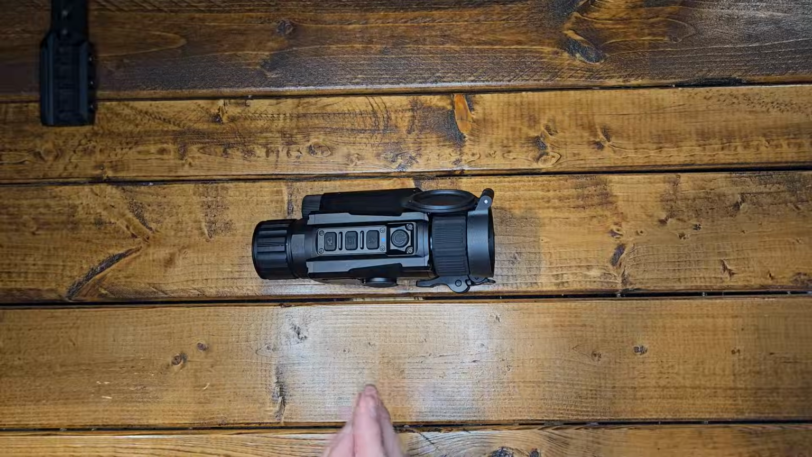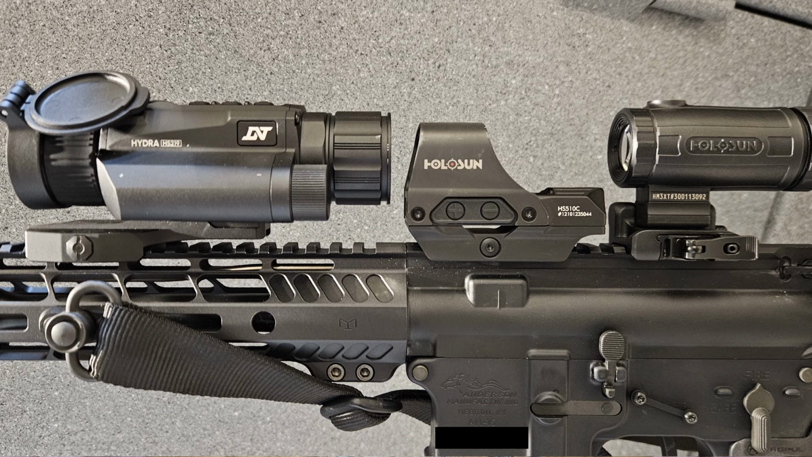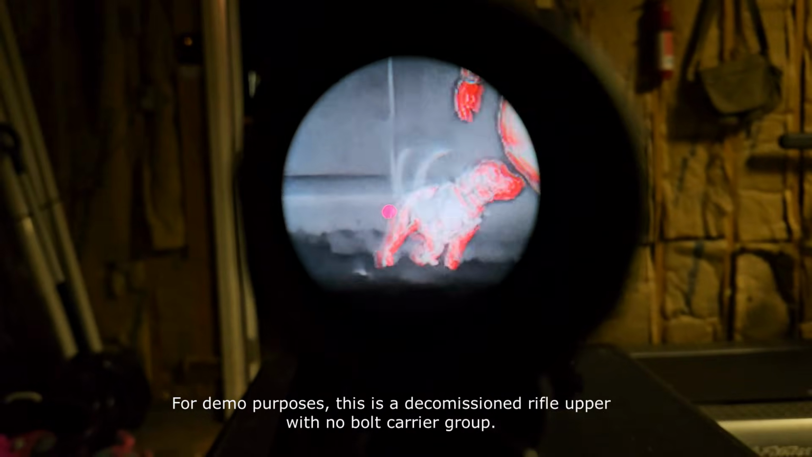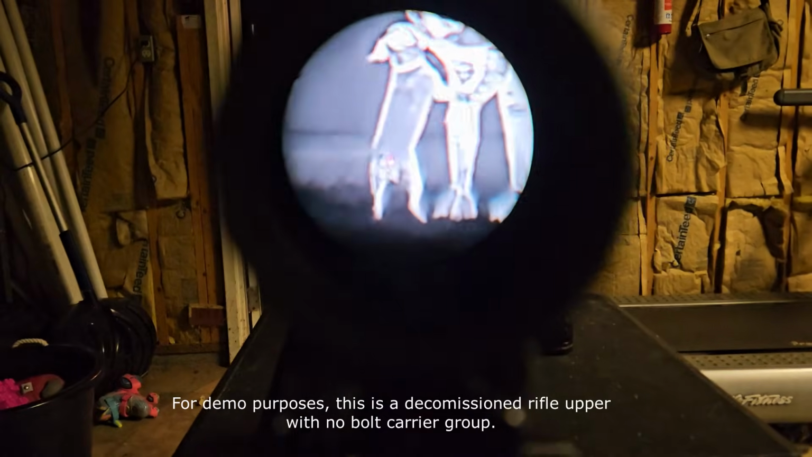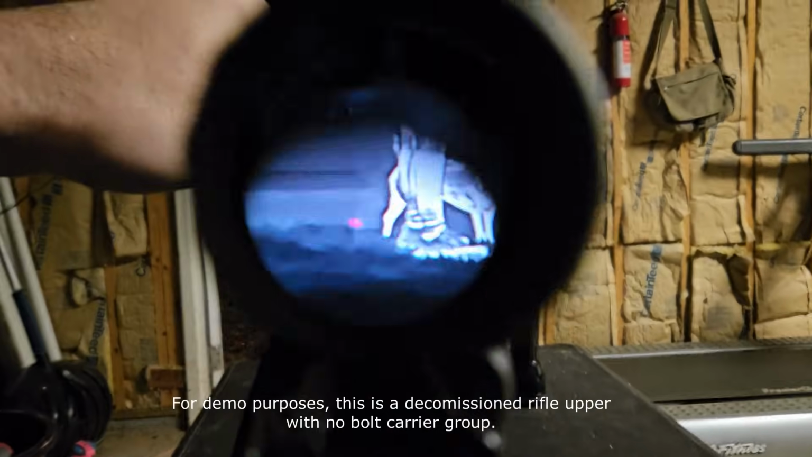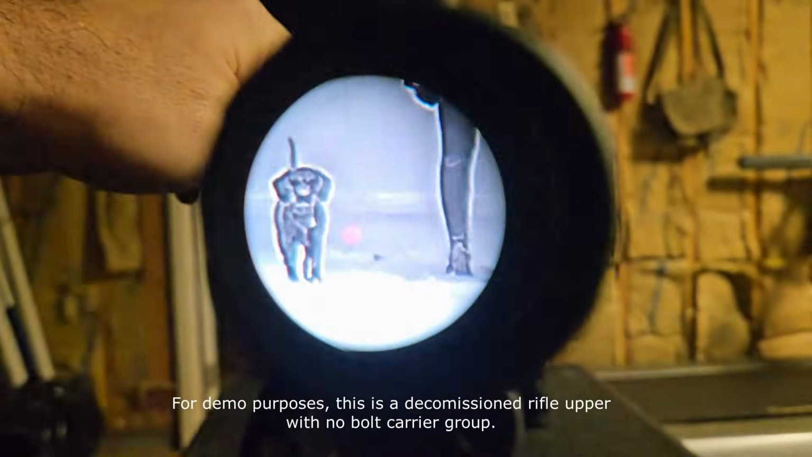Now, I was shooting this with a red dot through a magnifier, and I found that I actually used the red more than anything, and I thought that was going to be a problem initially because of the red dot that I was using, but it doesn't really blend together, and I didn't have an issue. But if you were going to use this with a red dot, and that's something you were concerned about, remember, you can always just change that mode over to a different color, whether you have a green dot or red dot or whatever you're doing.